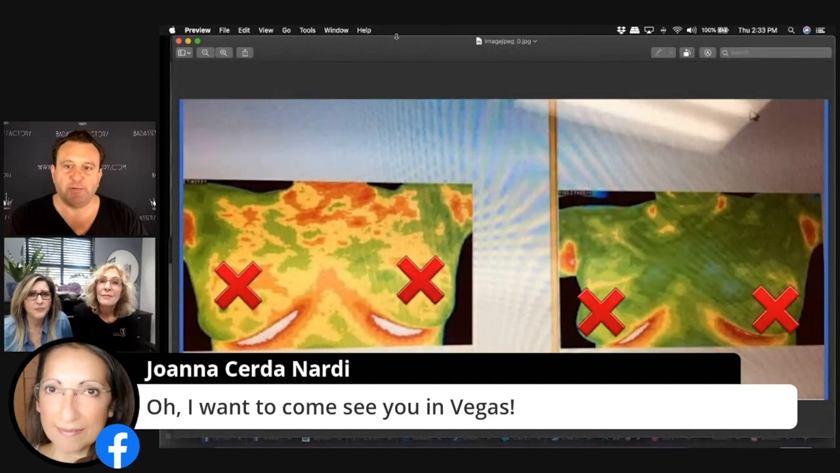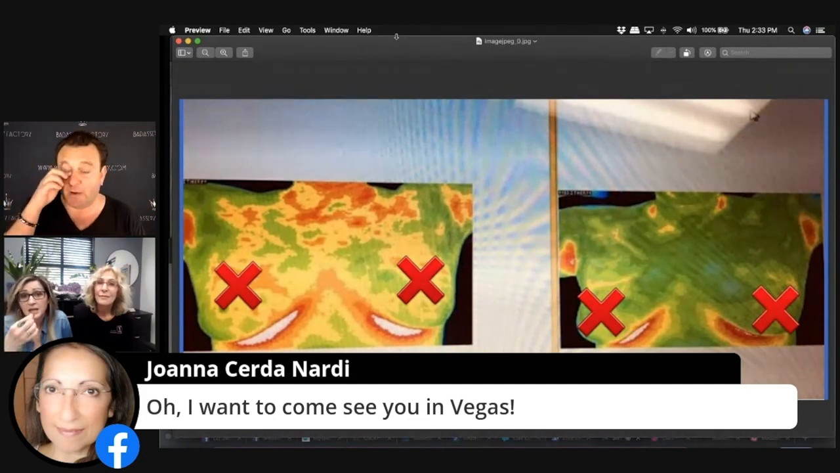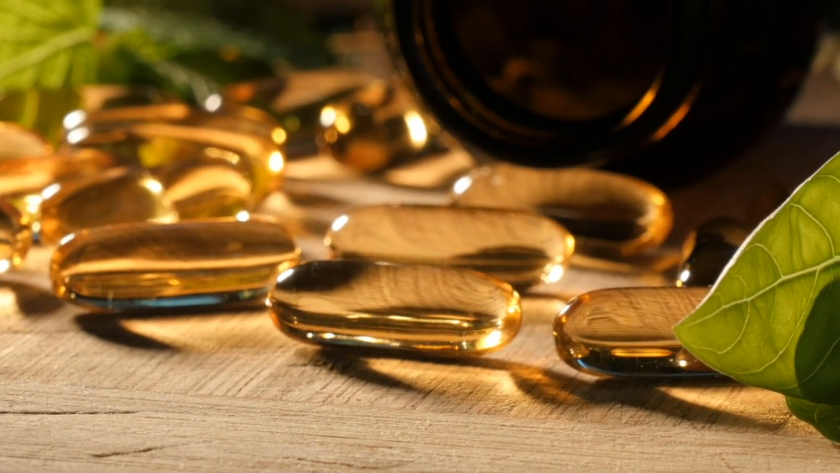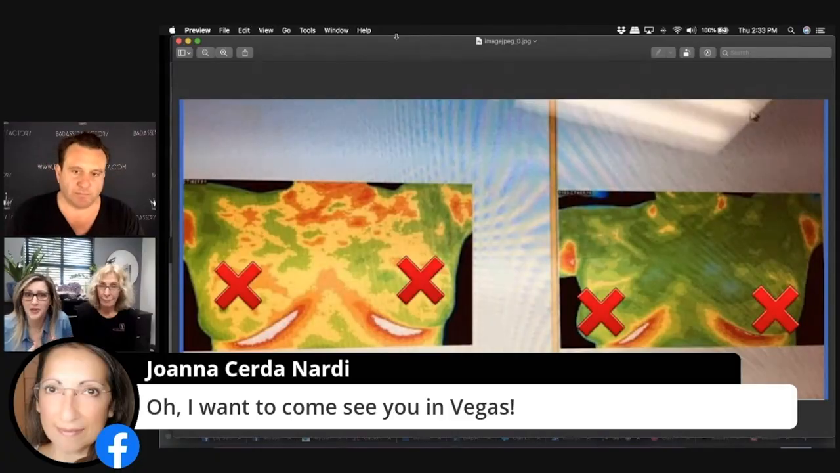When you say she put on CBD, I want people to really understand what it means. Did you apply oil? Did she take it orally? She took it orally, and we actually have people do both. We always have people take it orally, because we all know about the ECS, the endocannabinoid system, and how important that is. Sometimes they'll put it on topically as well, depending on what's going on.